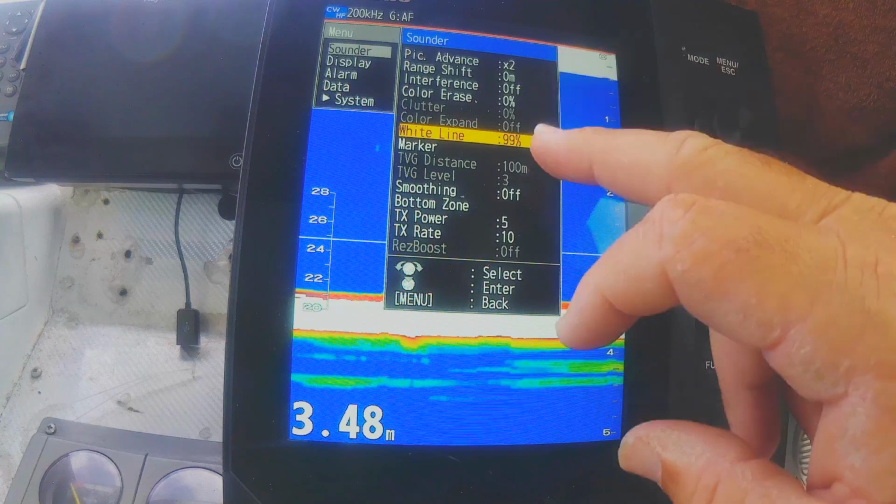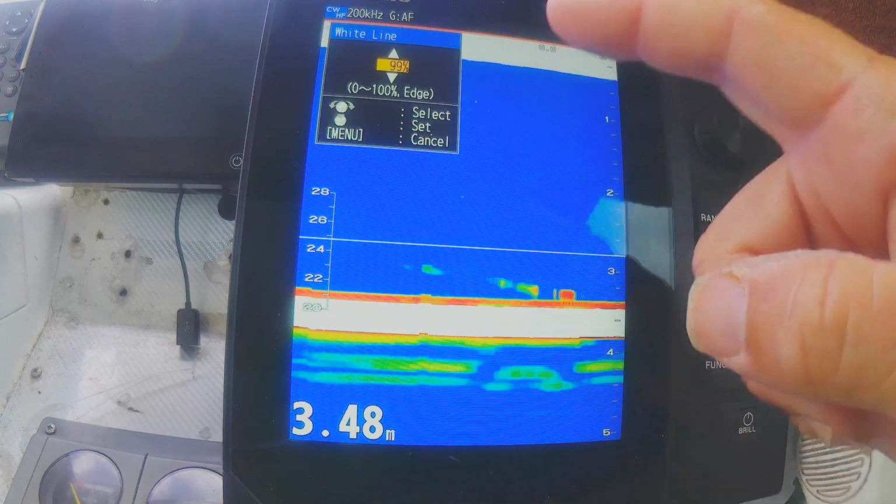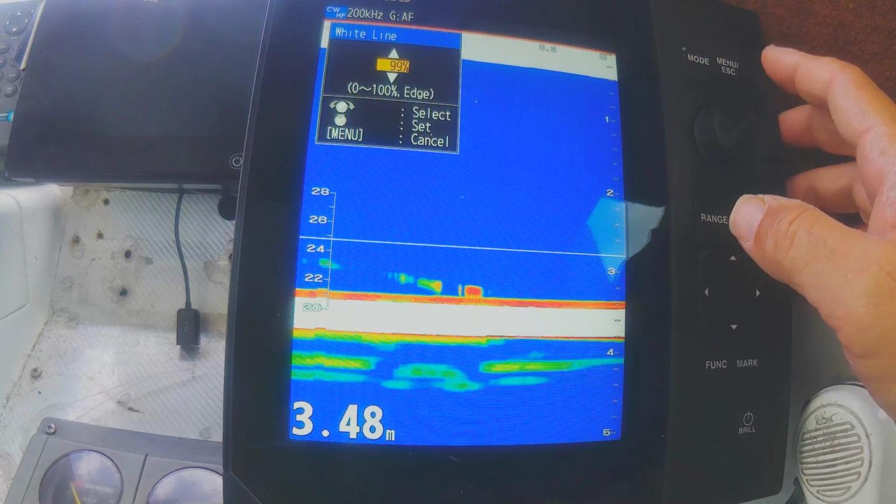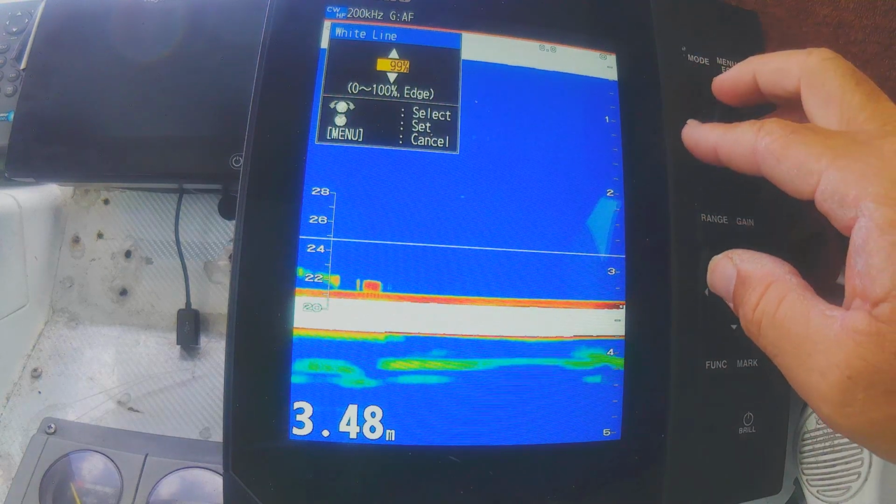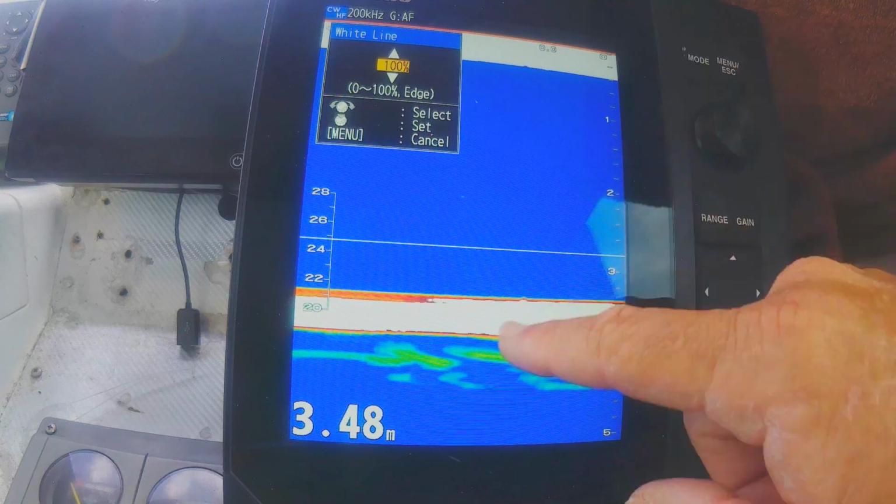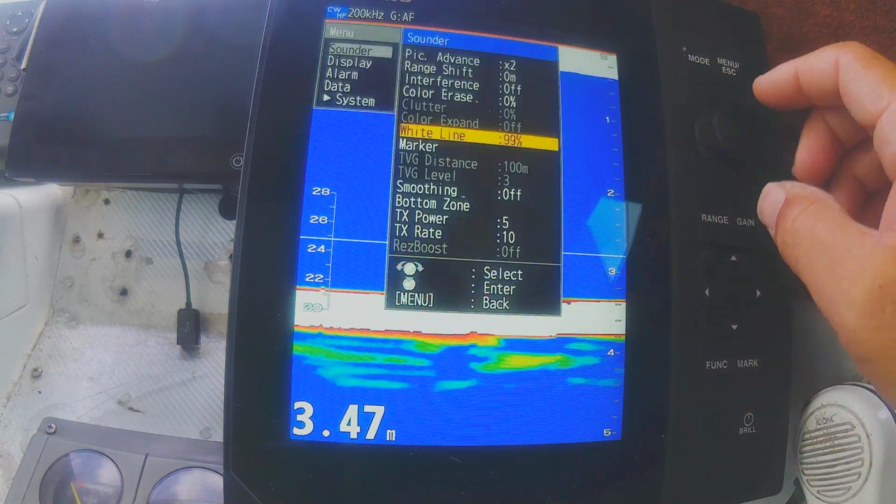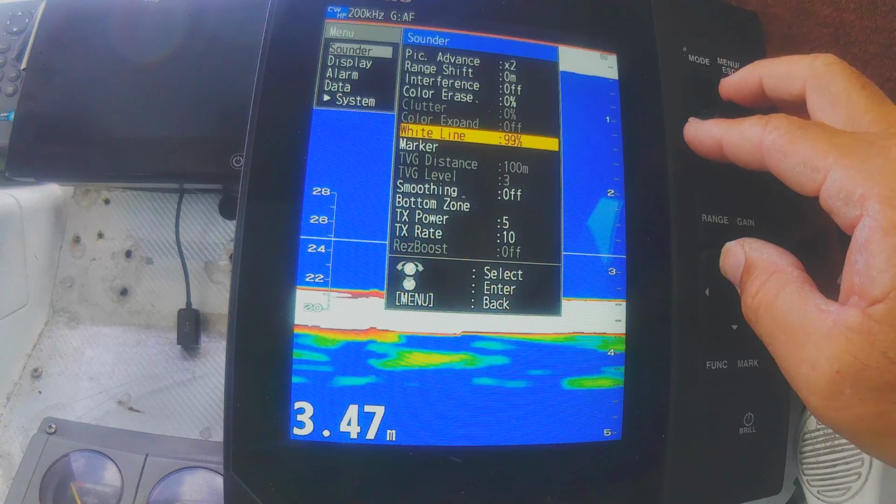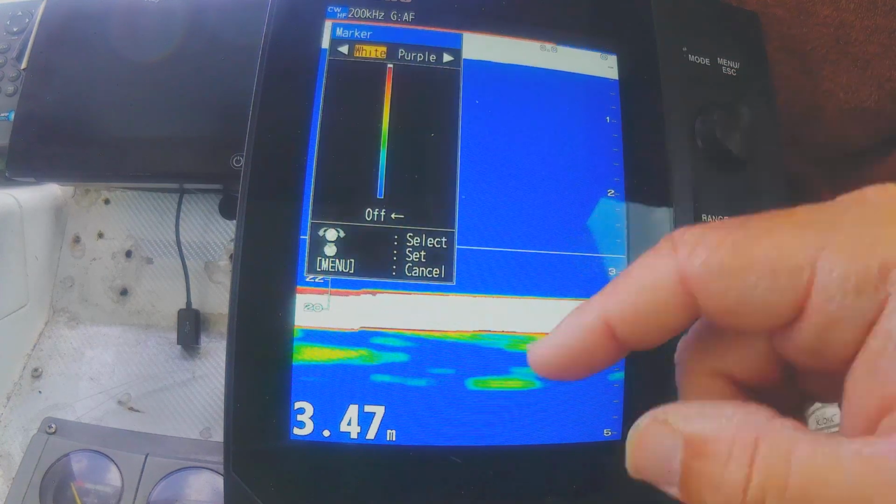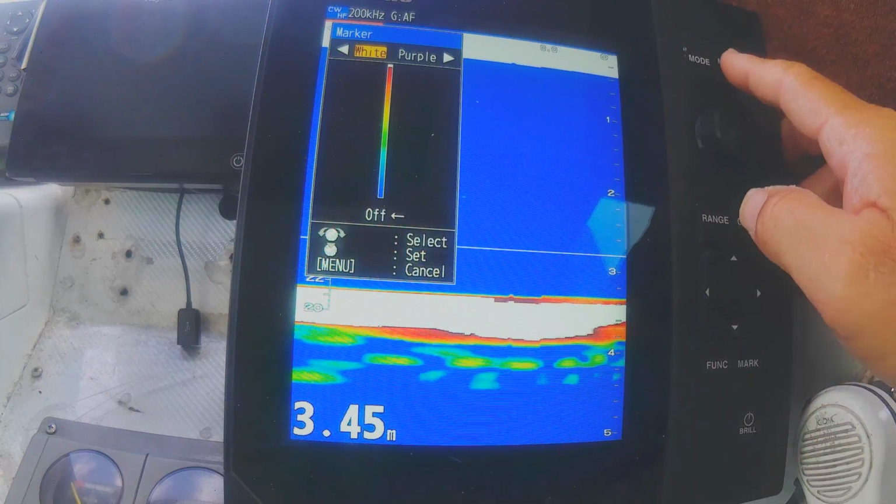Do play with this though, my white line. So this is where I've set it up. I've got a white bottom and I'm on 99%, right? So we can go back to 100%. That white lines it all the way out, but I've got it just on 99. Marker, so this is my marker up here and it's white. You can just change the colors in there.